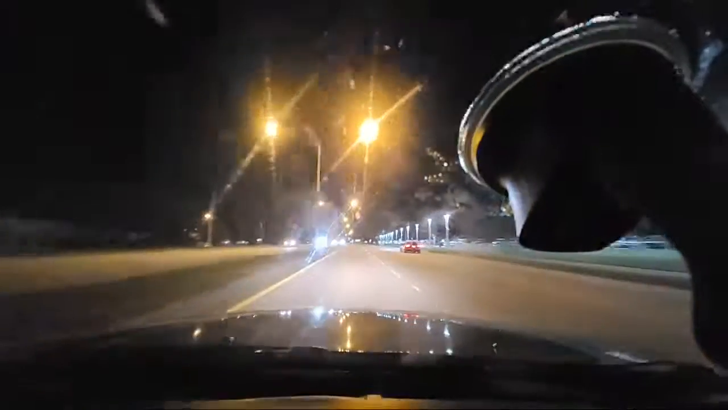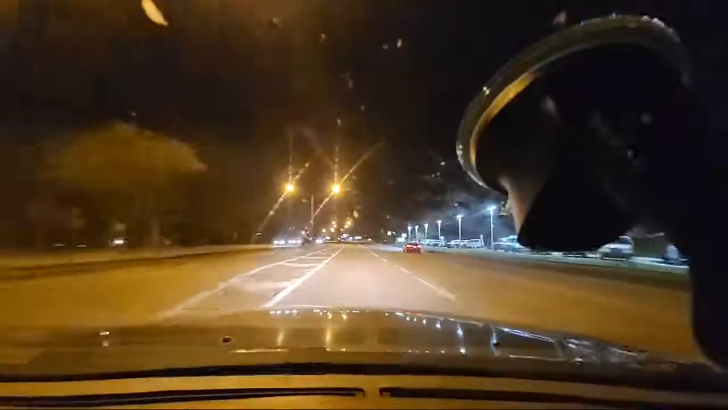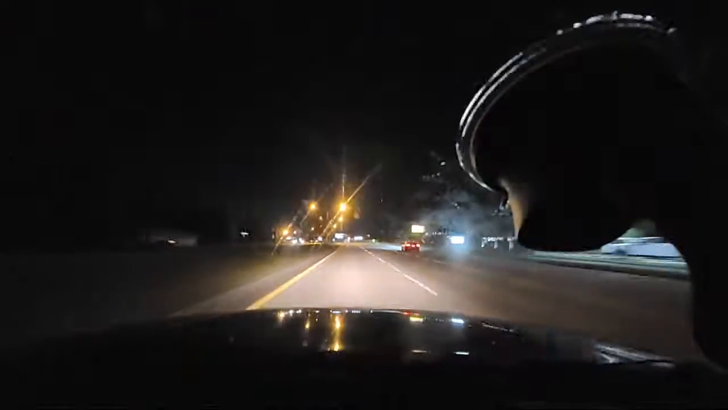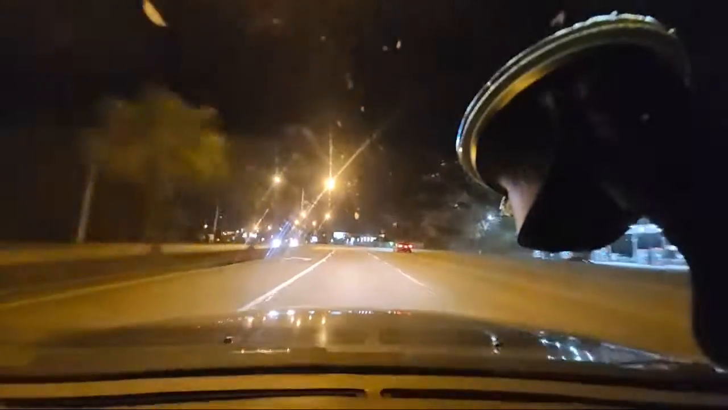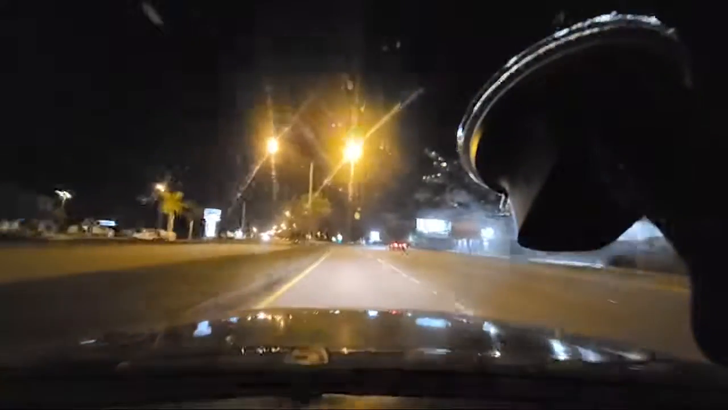There. Hey, Matthew, what's going on? If you hear that rattling, the ashtray is open because it's where I plug in my power source for... Actually, speaking of that, I don't plug in the phone. I usually don't plug in the phone in this car. The phone just tends to last a long time.